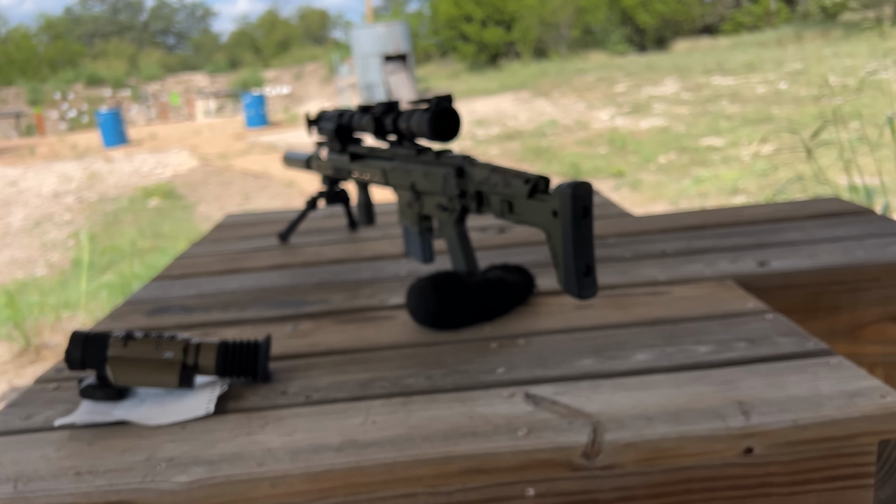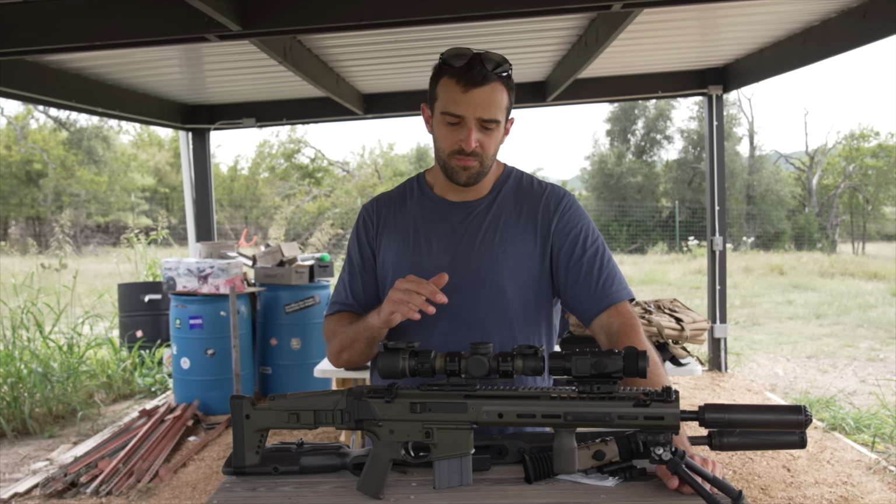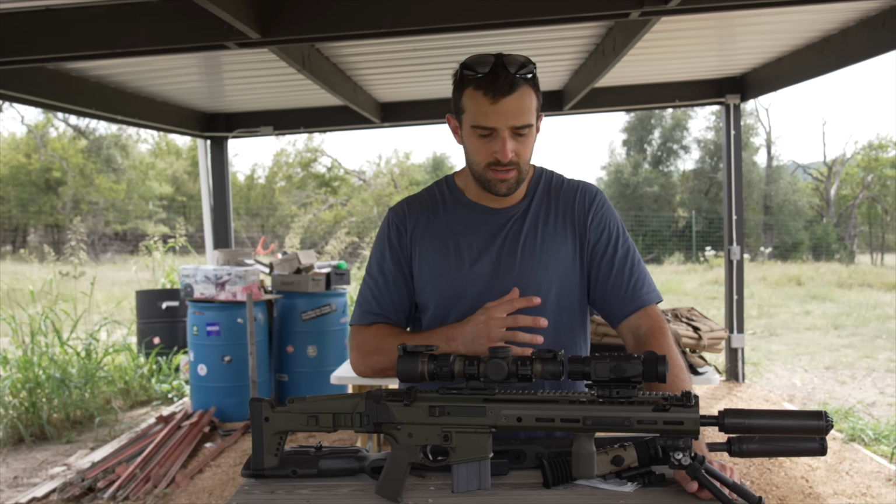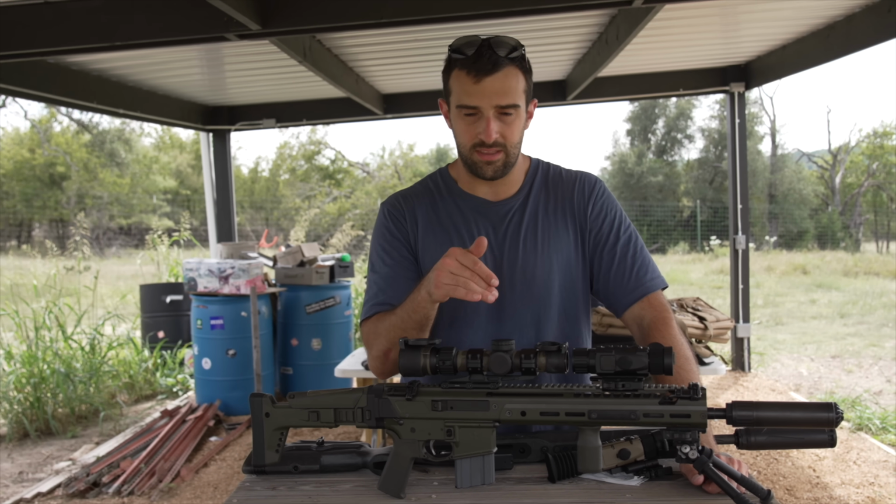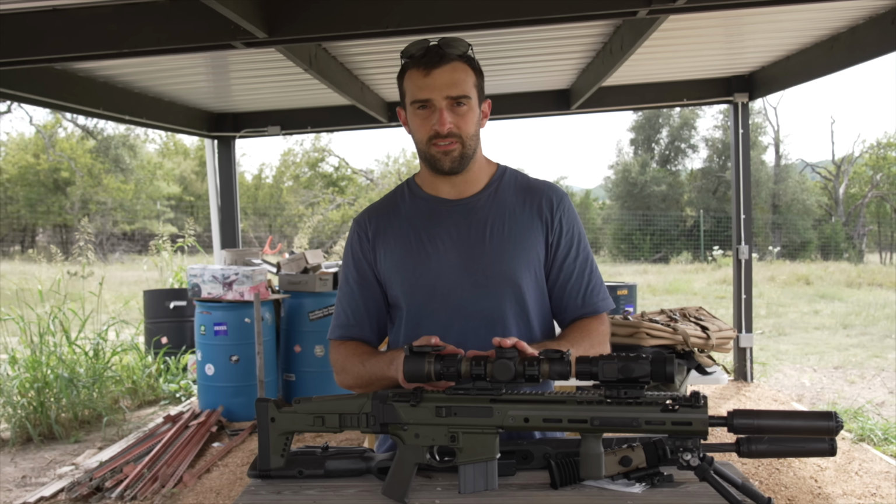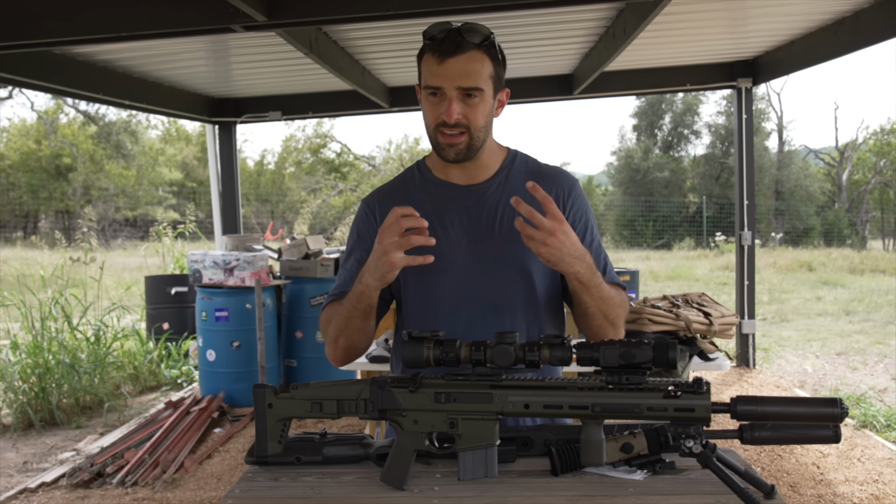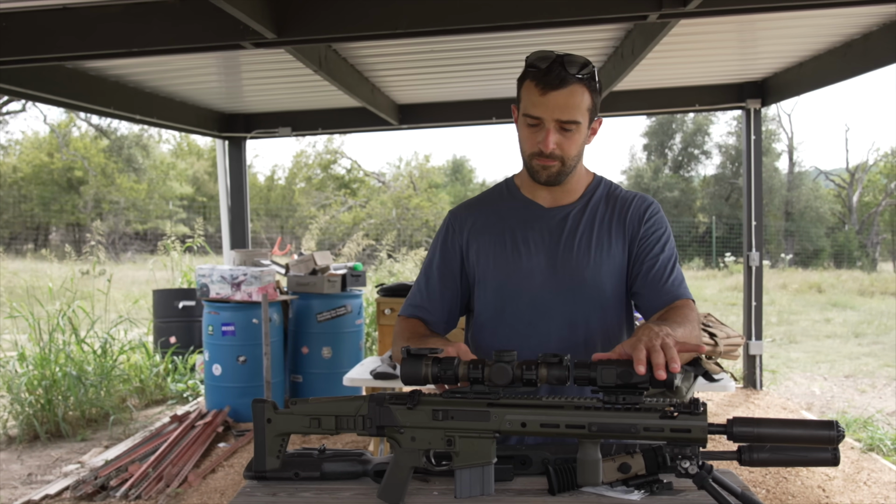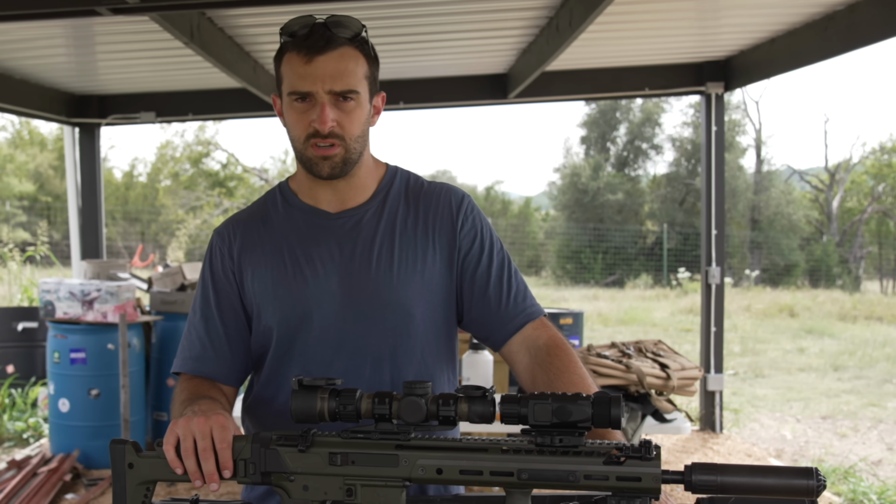And as far as use cases, I did kind of mention this earlier, but prism optic or LPVO, so if it's a 1.5 or 1, or in this case a 1-8 down to 1, it works good, if you're going to want to zoom with the thermal optic itself, not the day optic. Also, make sure your LPVO or prism or whatever has an illumination mode as well, so you guys can have that contrast green or red reticle on a dark screen. It's very important. This one here is a great one, the Arken EP8 1-8, and they're well under 400 bucks.